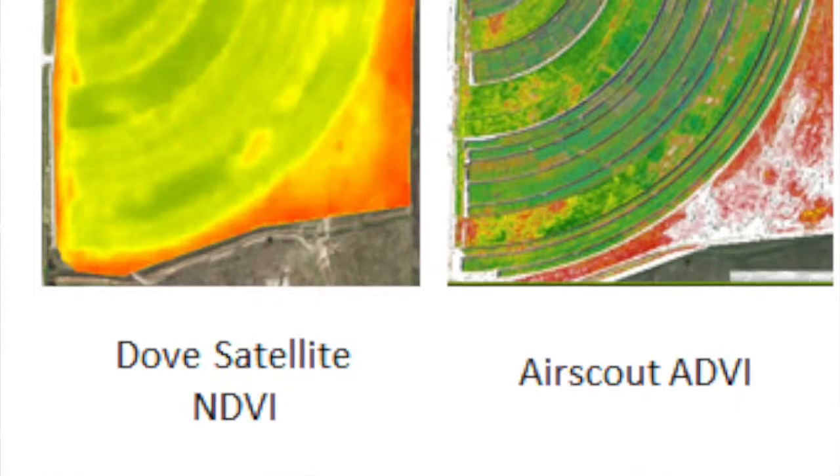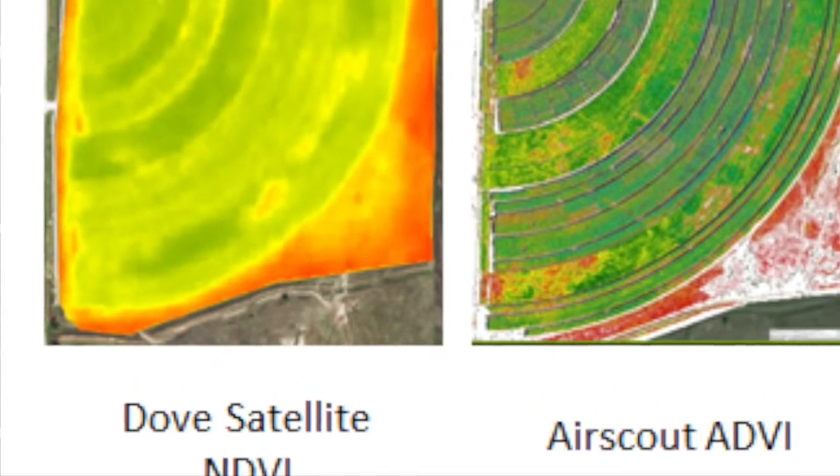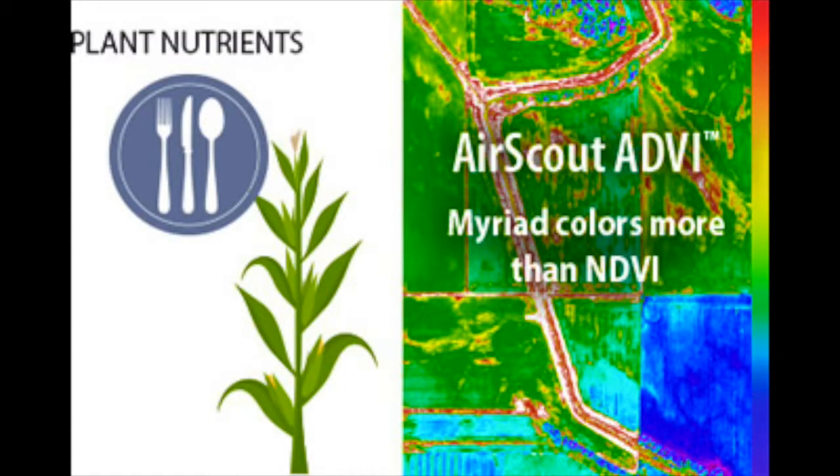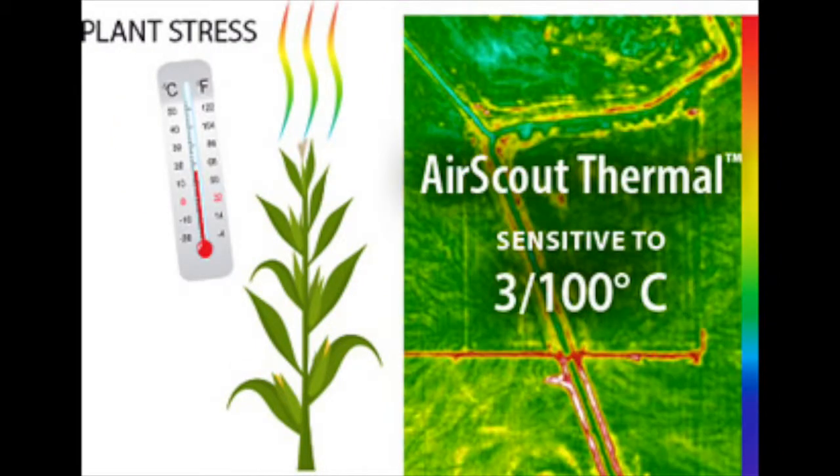I started out looking at a lot of different types of imagery, experimented with NDVI for a very long time, but I wasn't very happy with the amount of information that it was giving me. So eventually I stumbled into true thermal, long wave thermal cameras, and that changed things for me. It started giving me a different direction and a way of creating zones within my fields that I hadn't thought about before. So we're able to manage it differently.